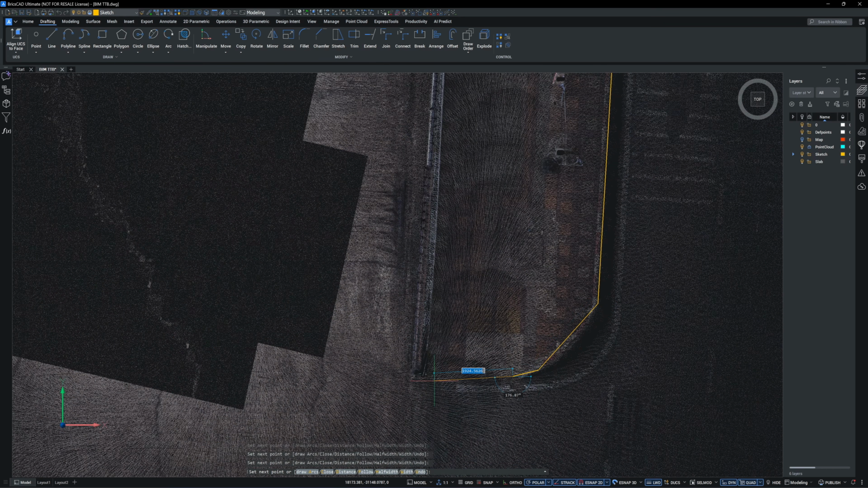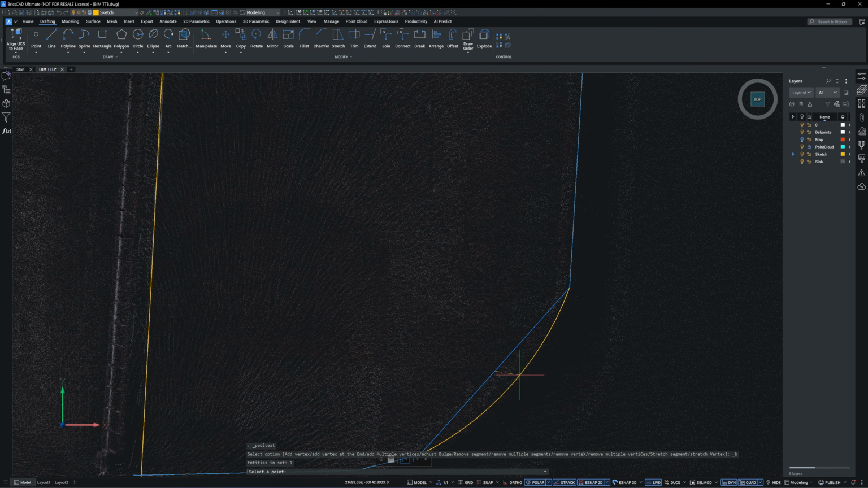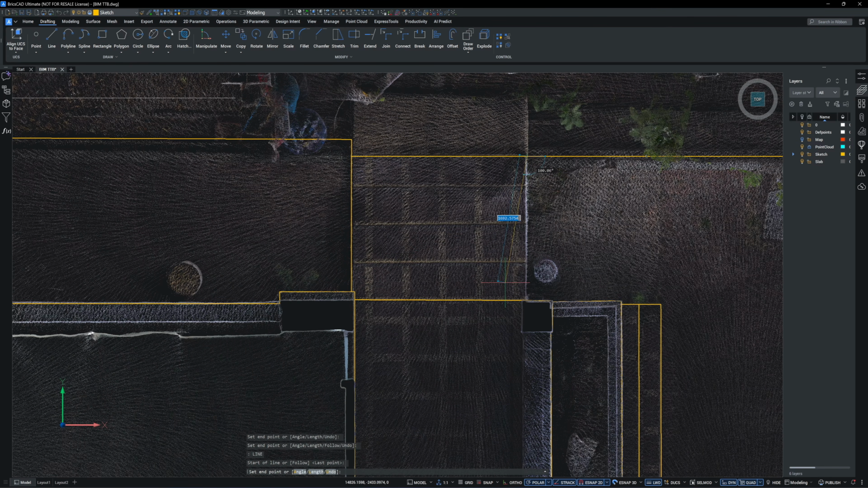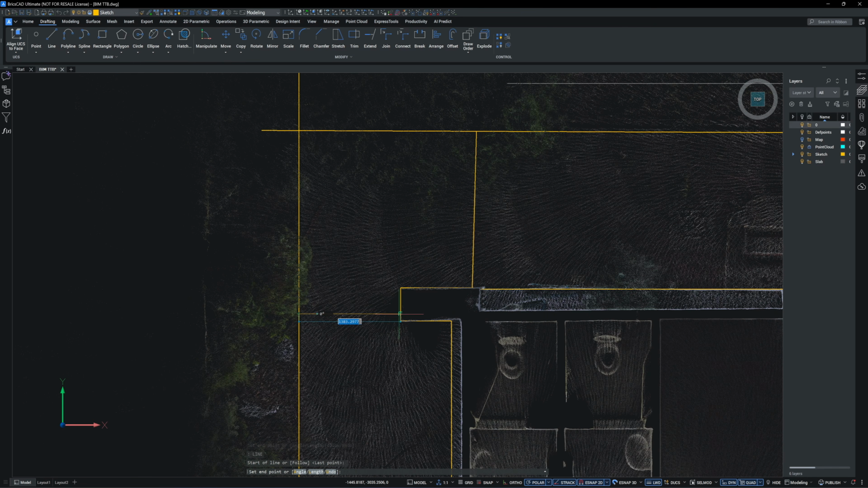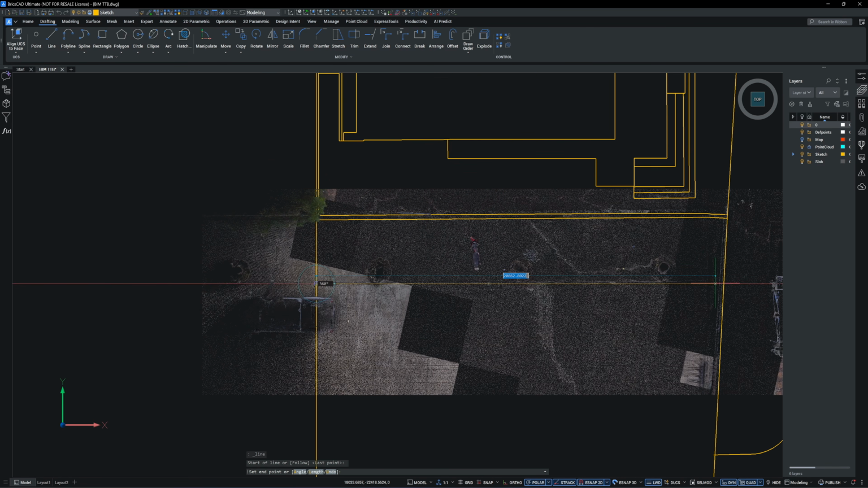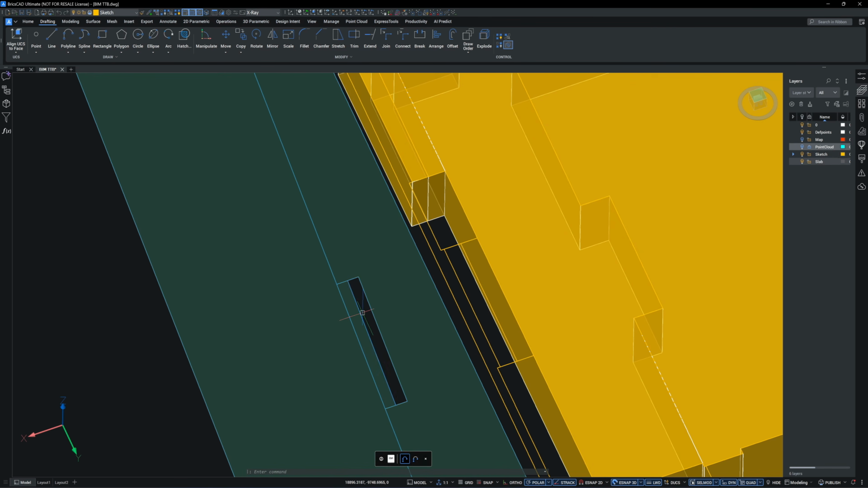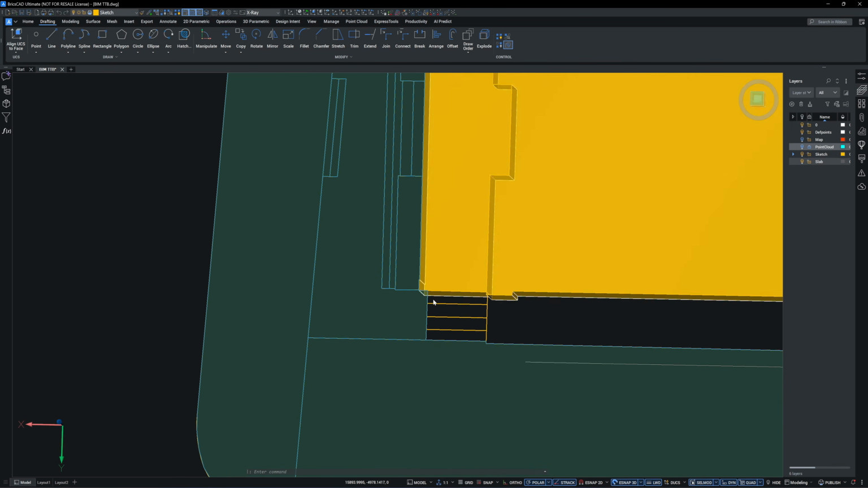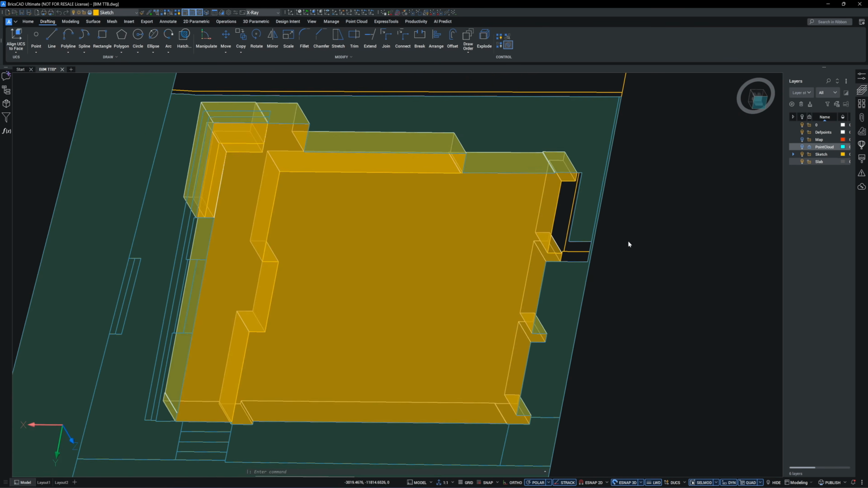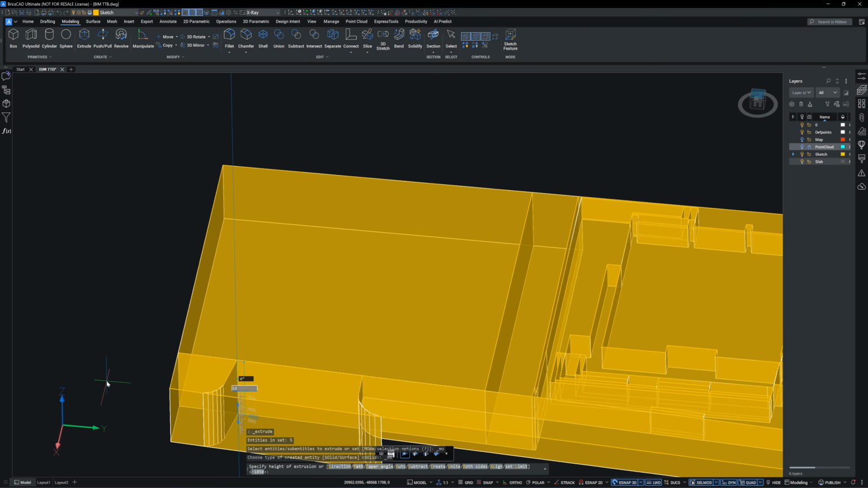I have worked with the scan data from the more expensive terrestrial LiDAR scanner, the LiDAR360, and the scan quality from the LiGrip O2 is actually better. Next, I'm going to extrude the floor boundary down to the lowest point, which is the road level. BricsCAD Auto Boundary Detection makes extrusion extremely fast.